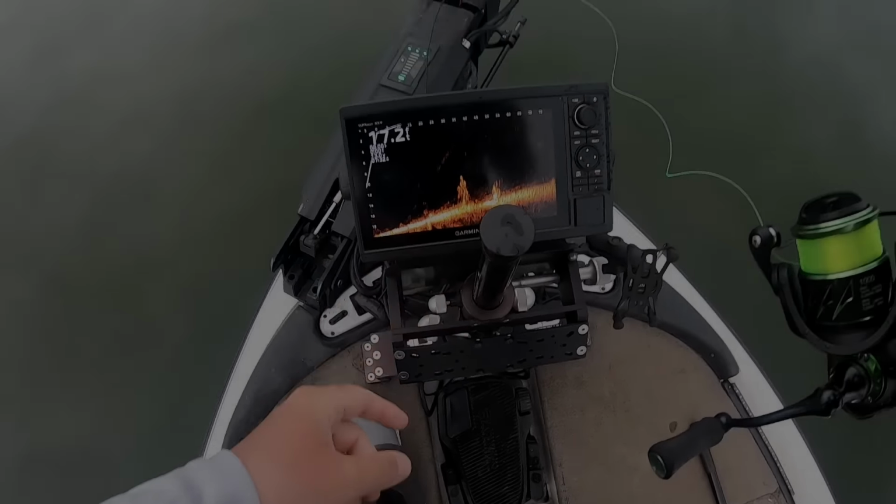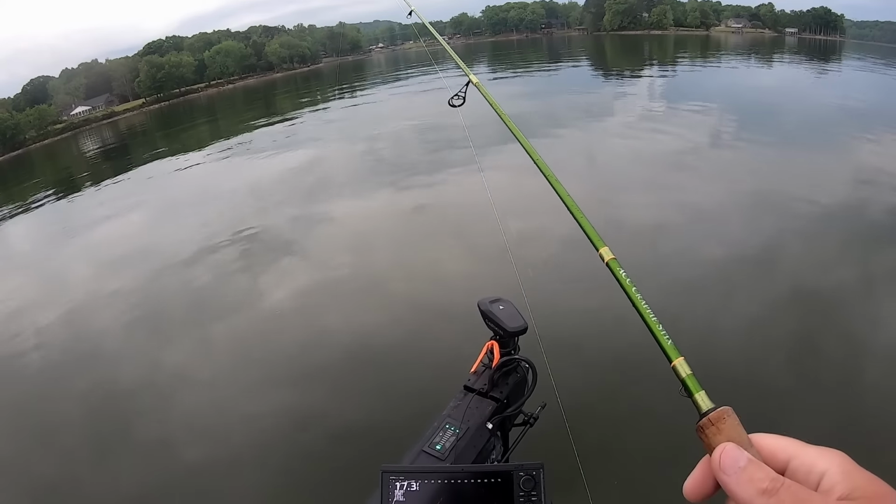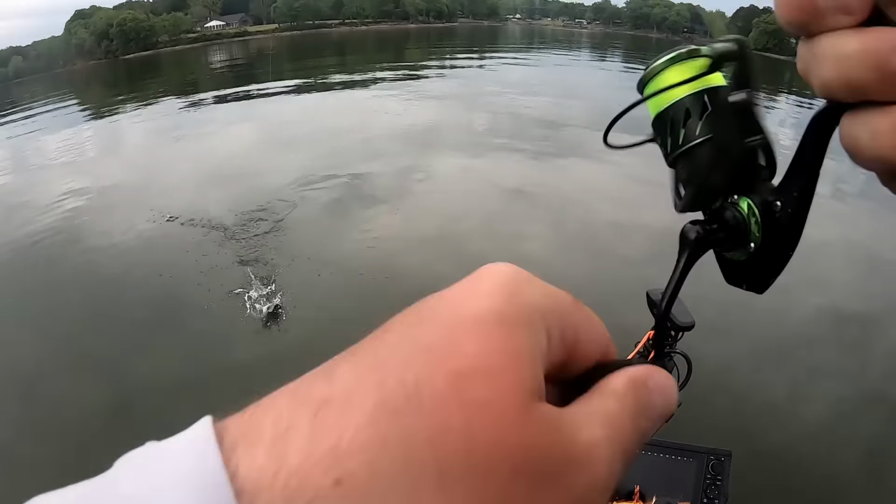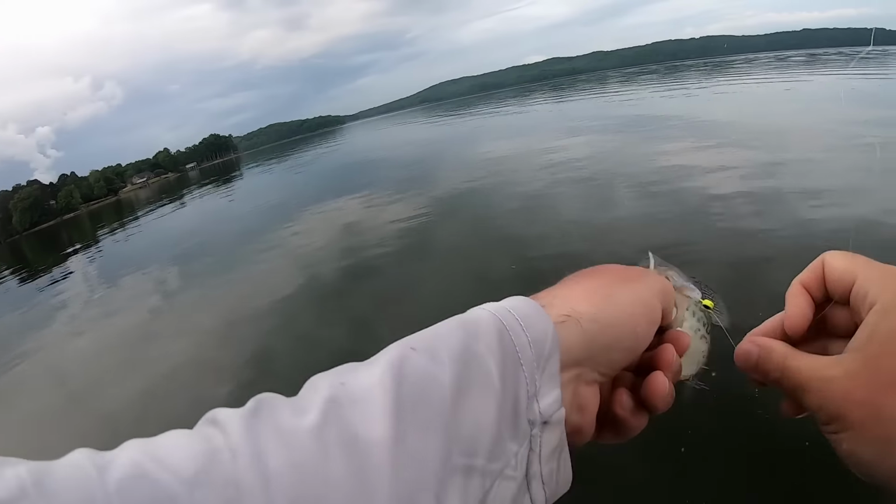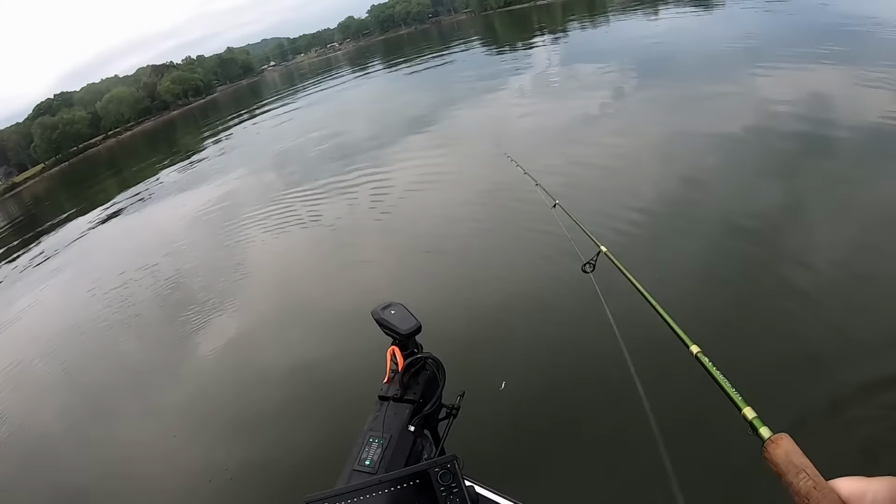Dropping it right on their head. There's one. Oh, is that a big one or not? No. Shoot. That is not going to win us any tournament money. I know I caught a 2-pounder off here earlier this week, so there's got to be one digging in there.